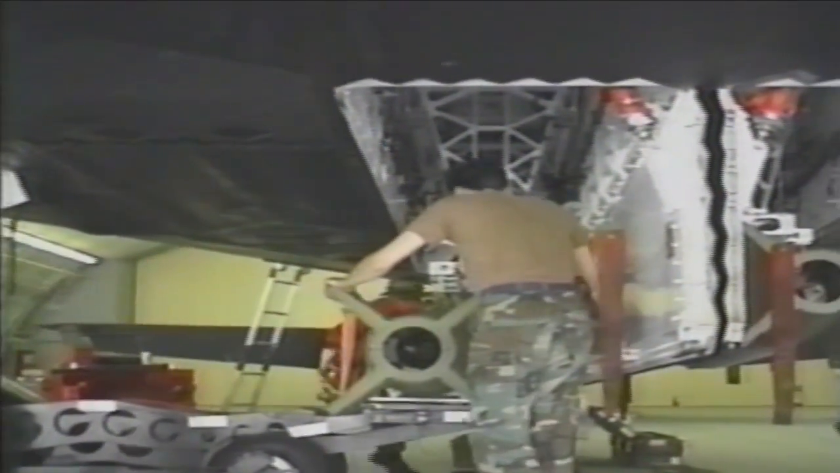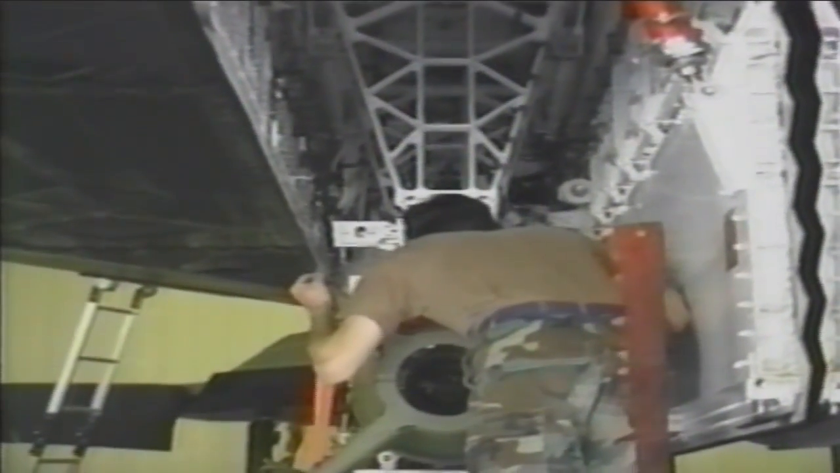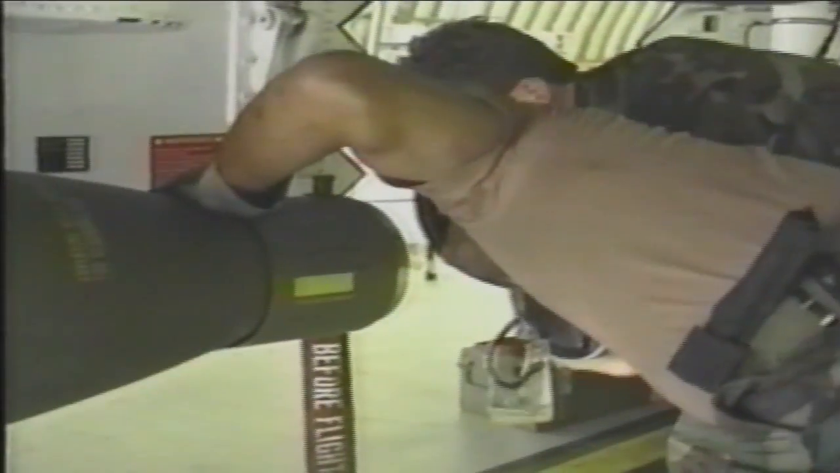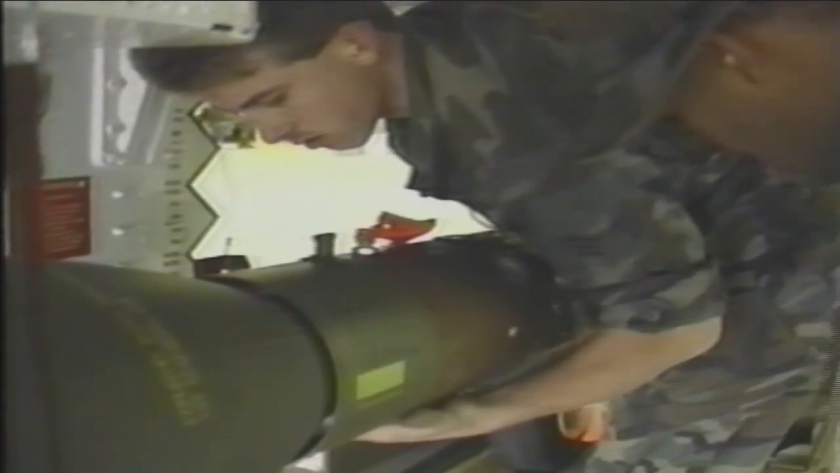Now obviously the bomb has no motor, so the only energy it has to get to the target is the energy that the aircraft gives it. And that can be in the form of gravity as we drop it from a relatively high altitude, or from a low altitude delivery we can actually throw the bomb or toss the bomb towards the target, giving it enough energy to correct its flight path as it makes it.